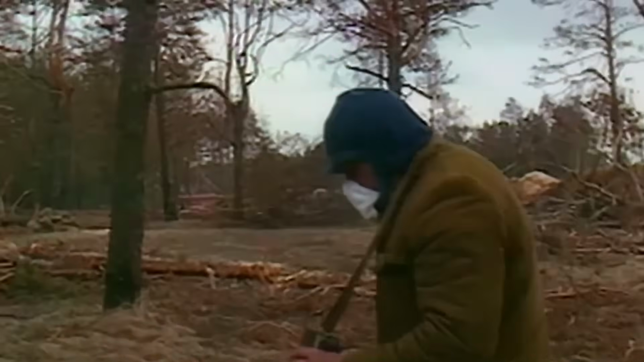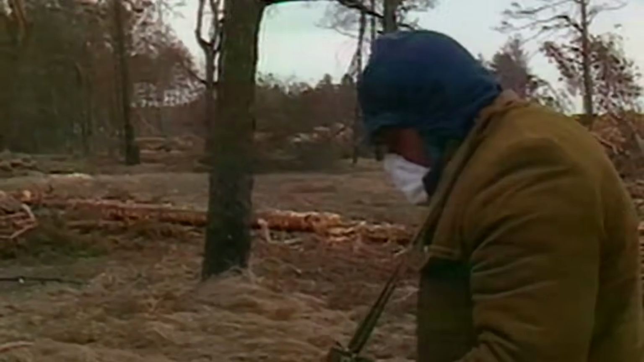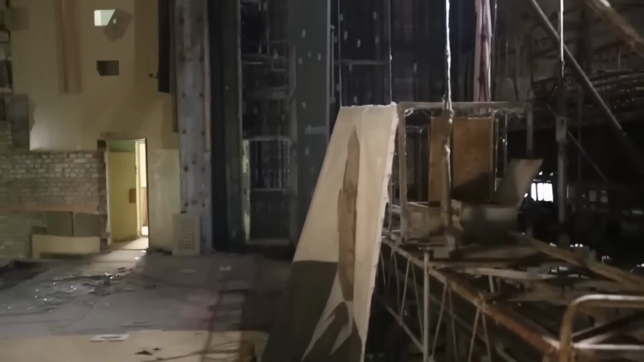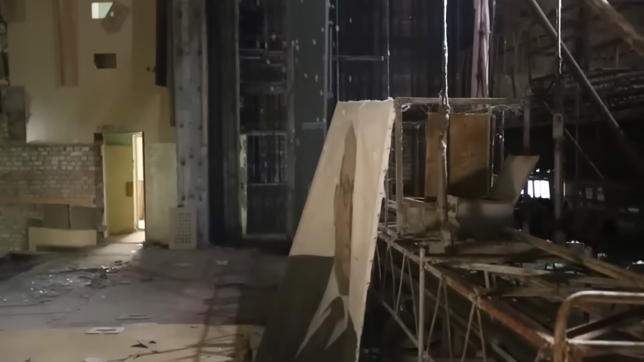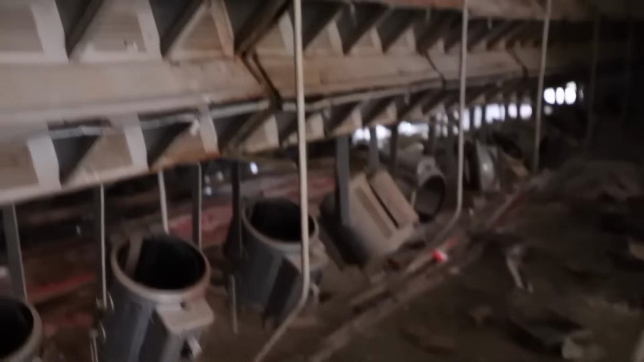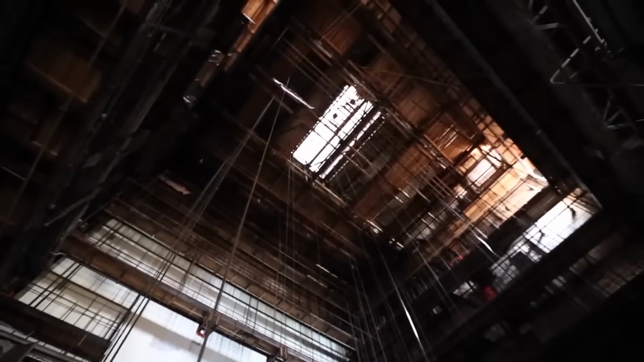Tourists can visit parts of the exclusion zone on guided trips, but the Red Forest is off limits. It's so radioactive that even cleanup crews avoid it unless they absolutely have to go in. Animals have come back to the area, but that doesn't mean it's safe. There's not really a way to explain the dangers of radiation poisoning to wild boars and wolves.